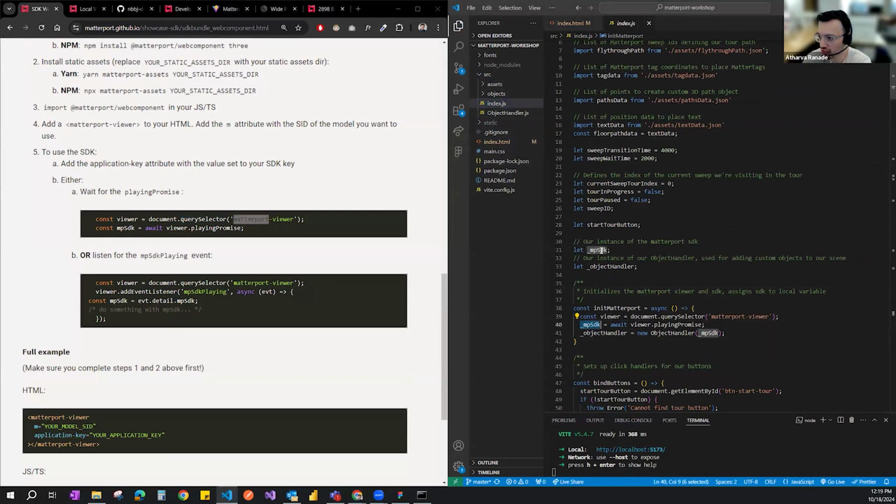There's an instance of the MP SDK, which is our instance of the Matterport SDK, and we are getting the promise that is returned from the viewer. I'll get into the object handler in a bit, but what this does is you're getting the instance of your Matterport SDK and binding that instance to the viewer, which has the space. So we're creating that connection between the space, the Matterport SDK, and our app accessing that SDK, which then accesses the 3D space that we have.